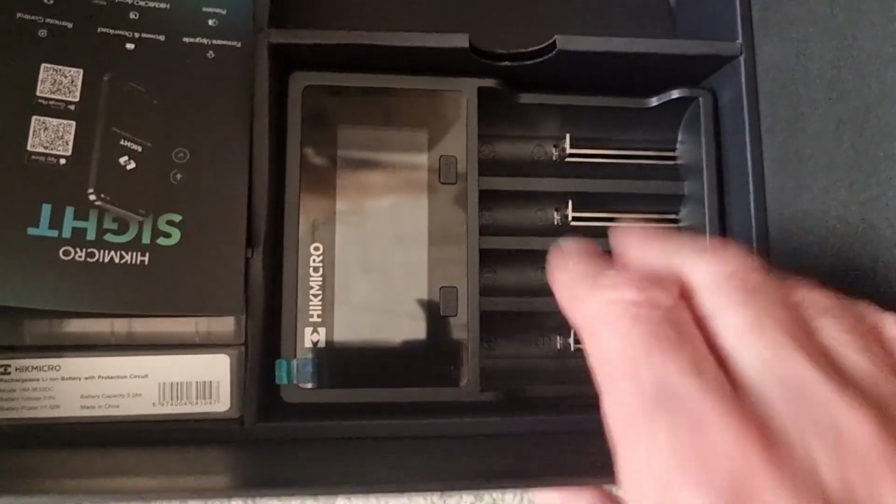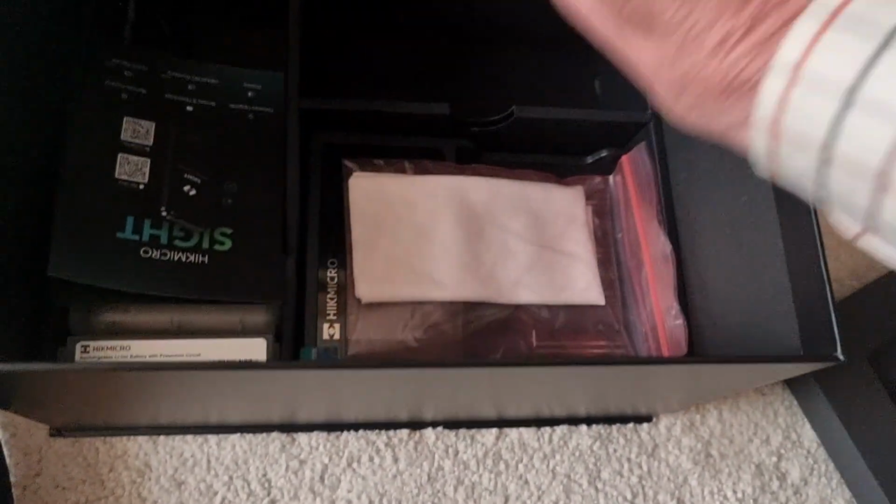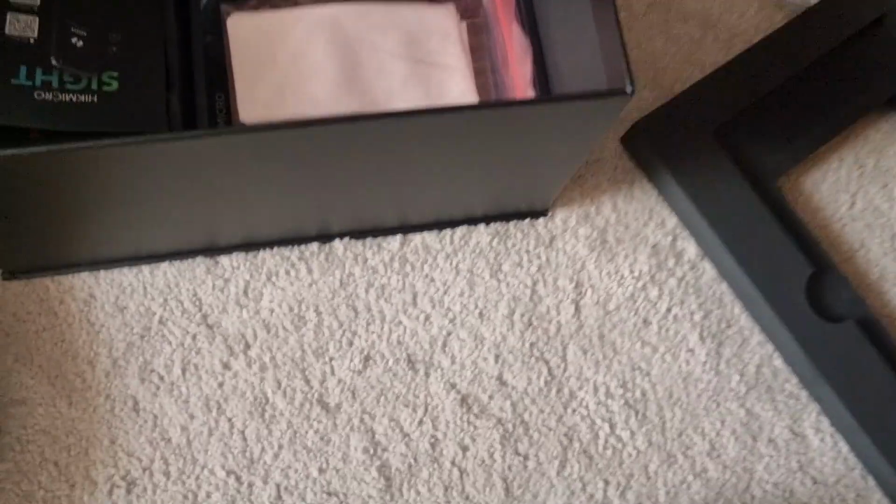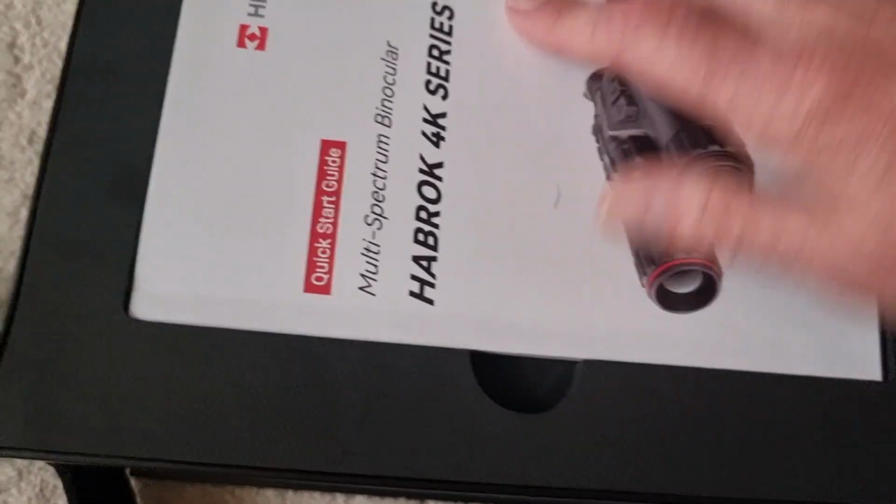Cleaning cloth and a 4-station charger, as well as a little bag to put them in when you're not using them. So pretty comprehensive set of kit. Everything you need is in the box.